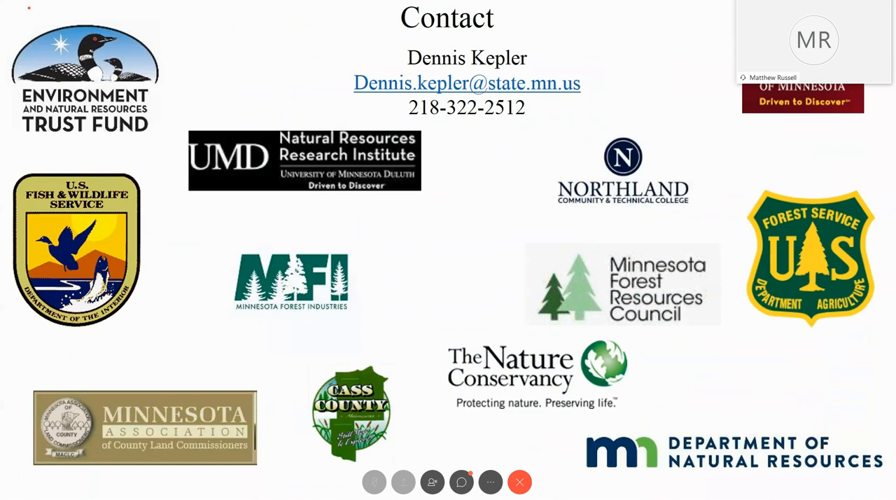Yeah, the final analysis for the collection of both the LiDAR and the 30 centimeter aerial 4-band imagery came out to be about 75 cents per acre.